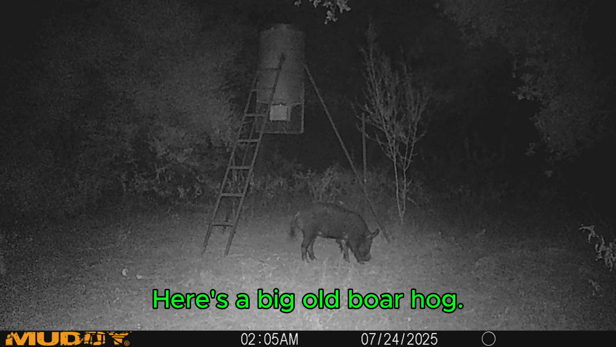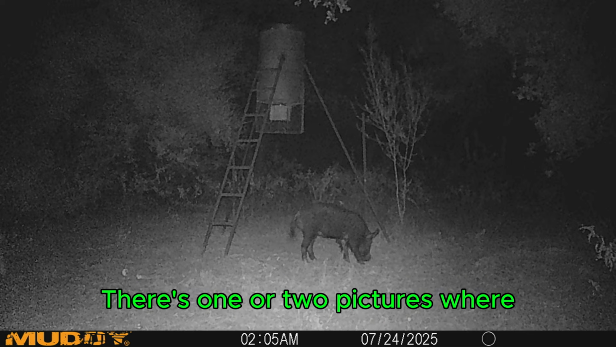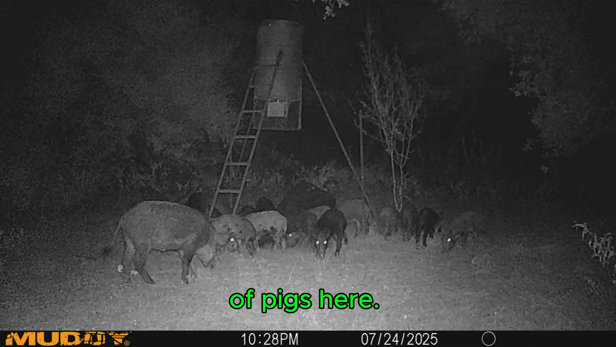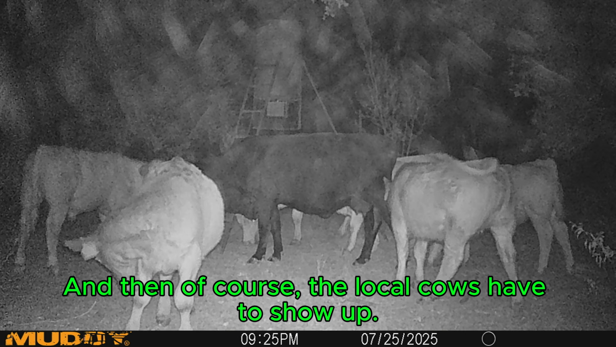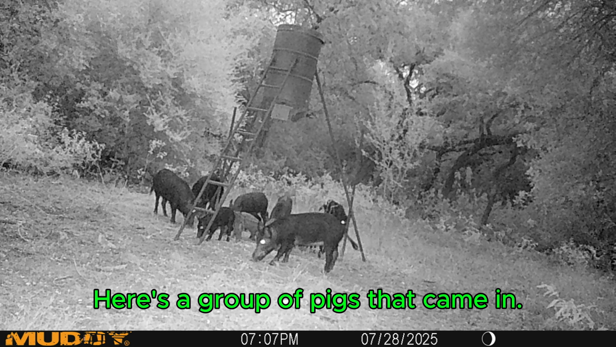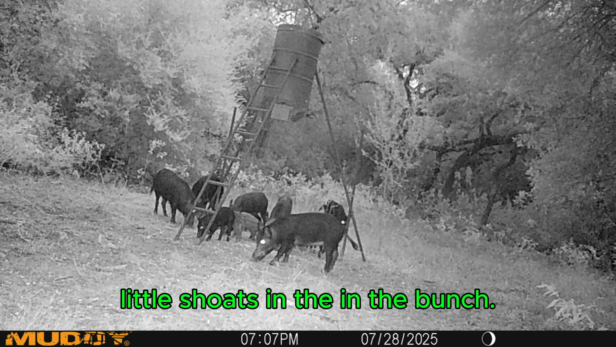Here's a big old boar hog. There's several that I've got individual pictures of. There's one or two pictures where I've got two pretty good sized boar hogs together. Here's another group of pigs here. One of the groups. That's a pretty big gray pig right there. And then of course the local cows have to show up. You know, they camp out at the feeders. Here's a group of pigs that came in. I think this is the group that's got the smaller little shoats in the bunch.